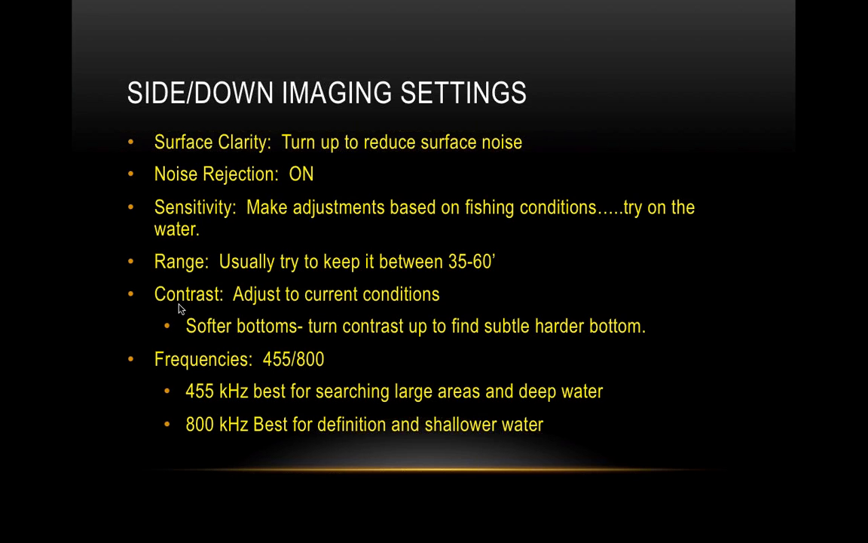But if you turn it up, the harder bottom is going to start to pop, and the softer bottom is going to be a little bit darker than that. With side imaging, the brighter the image, the harder the bottom, the stronger the return. And we're going to show you a bunch of pictures about that too.